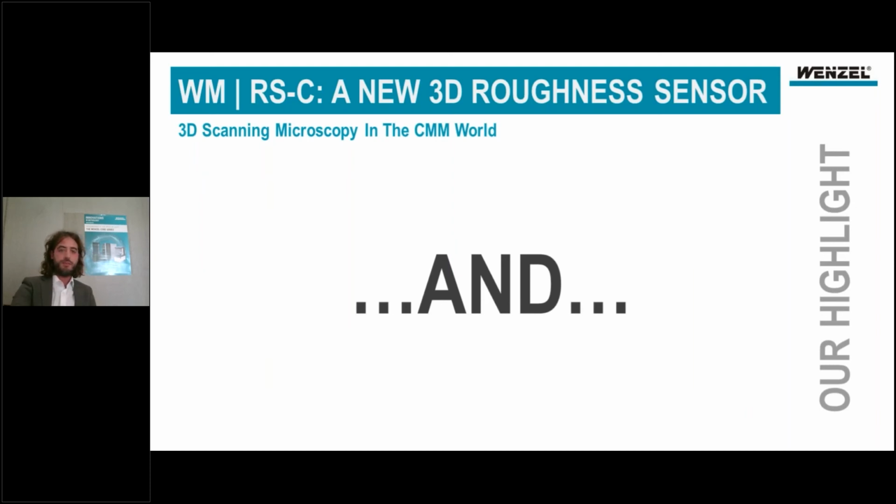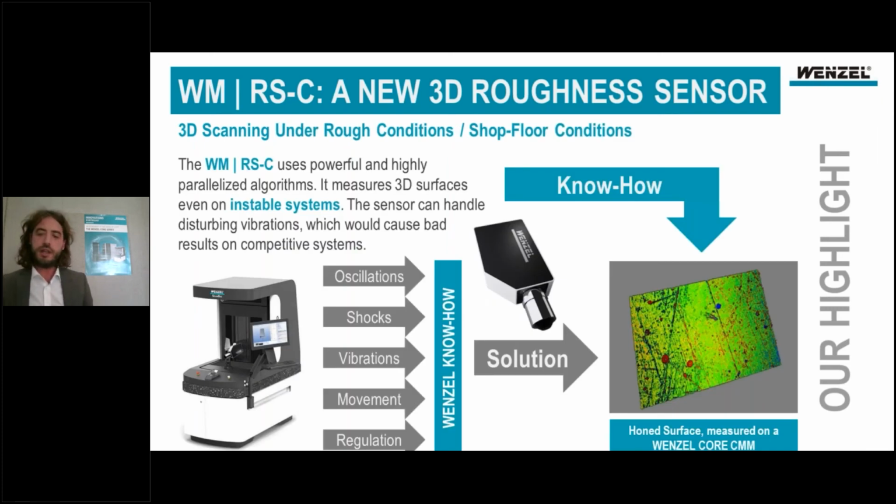What does this mean? Usually, if you have some coherent scanning system, some white light interferometer, you always have problems with vibrations, because it is hard for evaluation algorithms to handle those vibrations since you want to measure on the nanoscale. But we have developed powerful and highly parallelized algorithms that can also handle those vibrations on unstable systems.